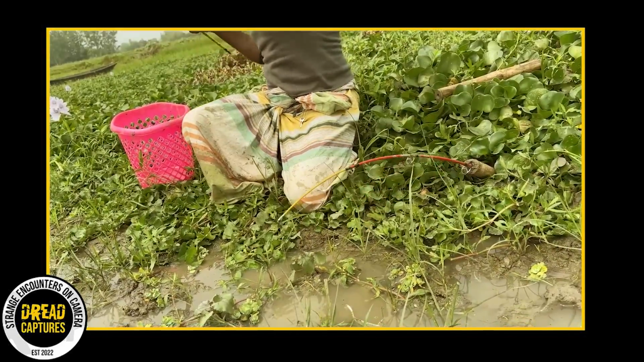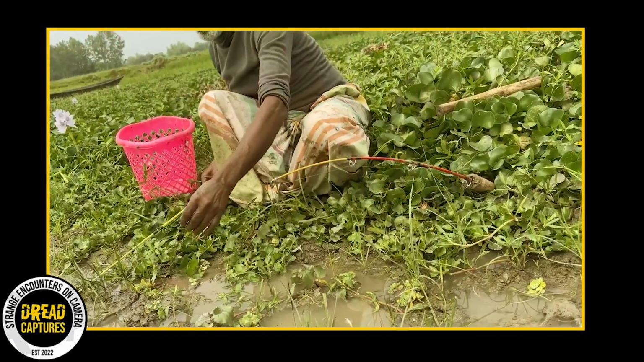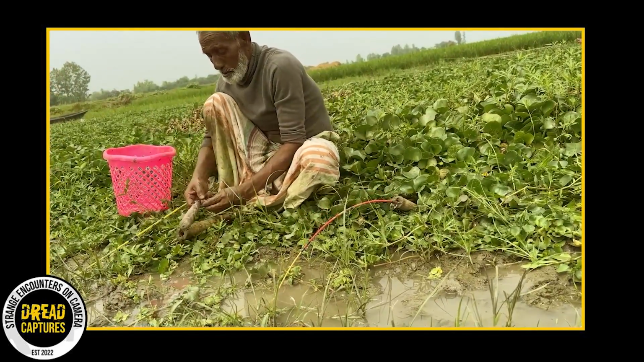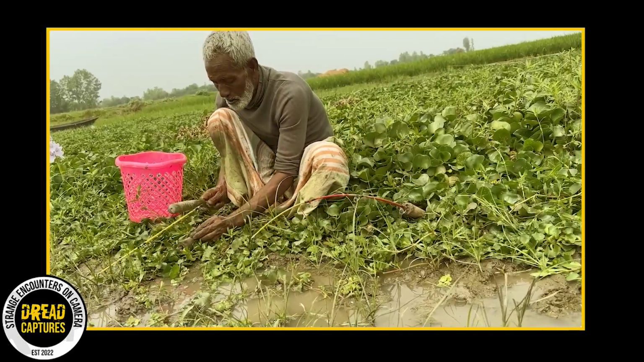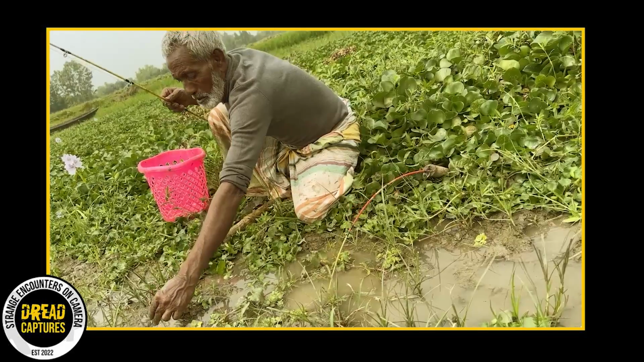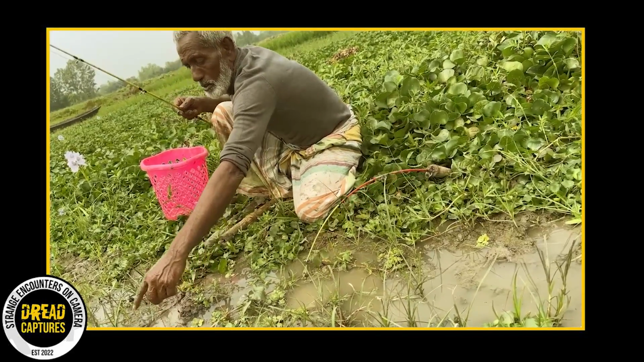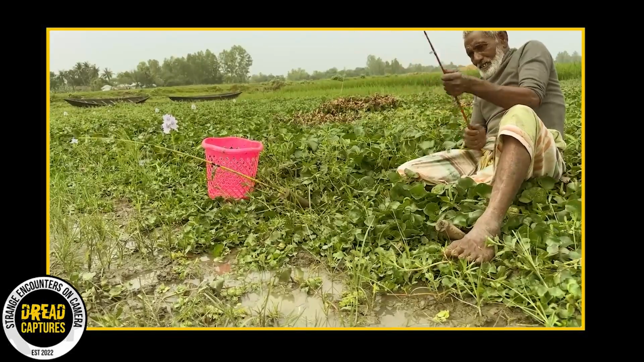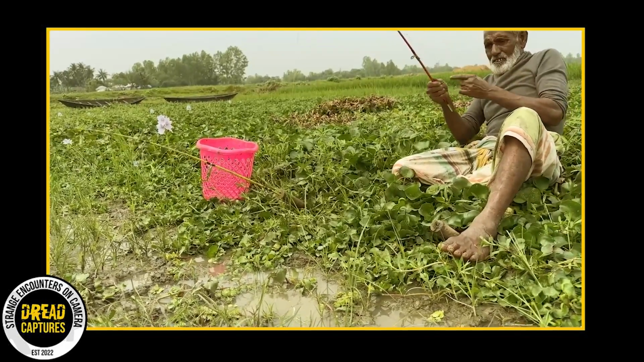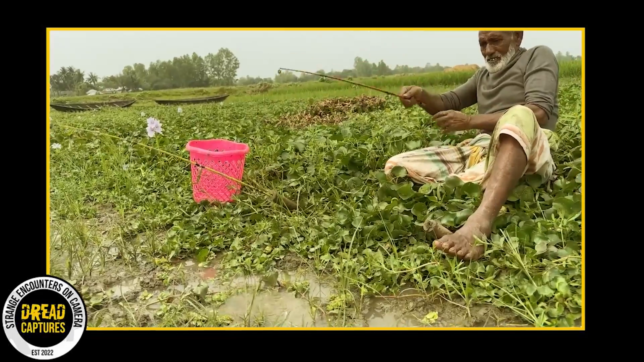Here is where my first bit of skepticism creeps in. That doesn't look like how a rod reacts when a fish hits it. Catfish do fight a little differently, but this seems like just pulling, and he's mighty calm when that rod dips down like that. Nevertheless, moments later, he pulls a decent-sized catfish out of the hole in this field, and just like that, he's hooked another.